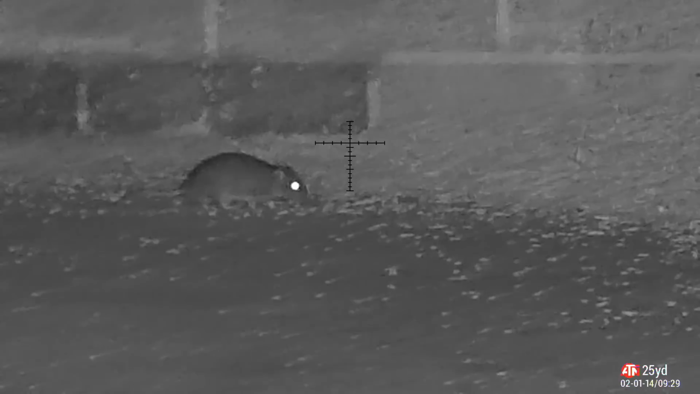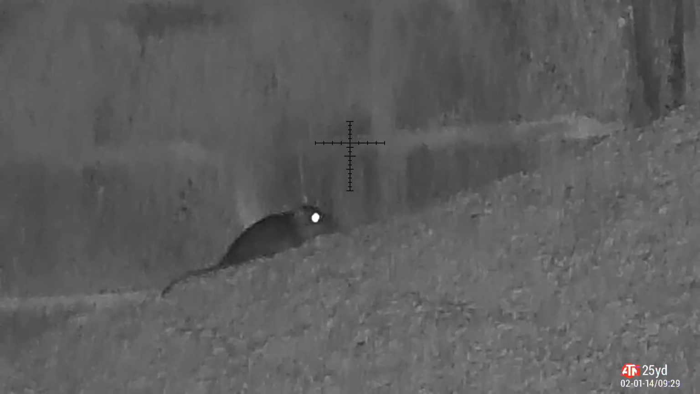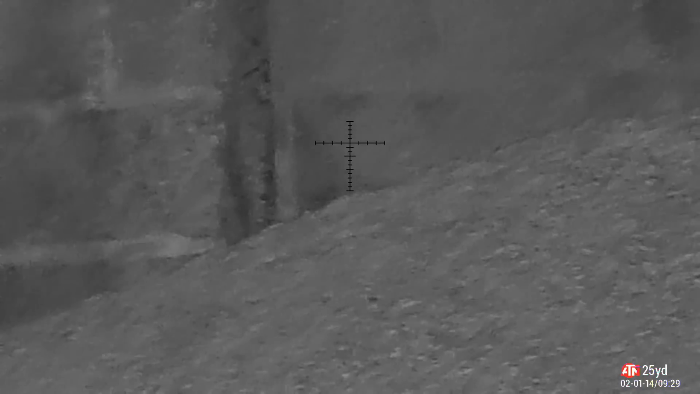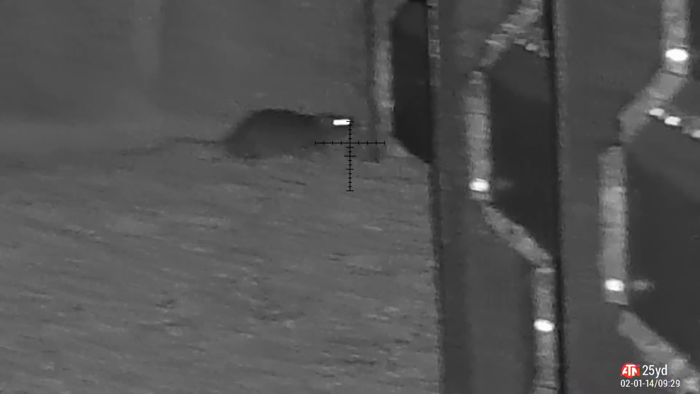This little chap playing around, running around, playing at his food. I was always told that was rude. Don't play with your food, eat it. Instead, they play in it and shit in it.